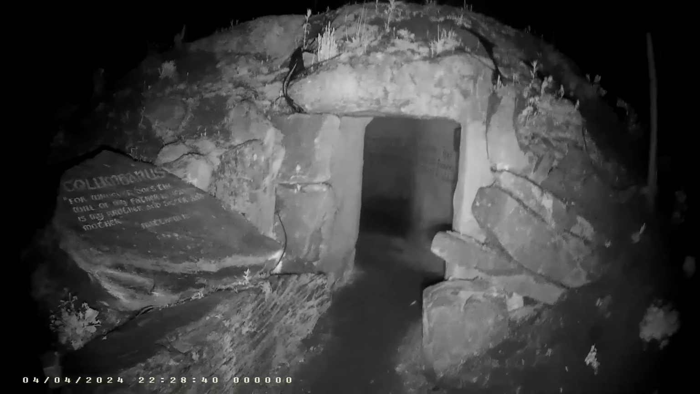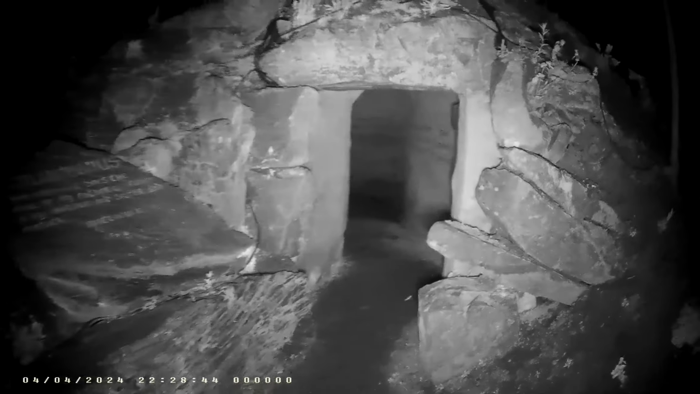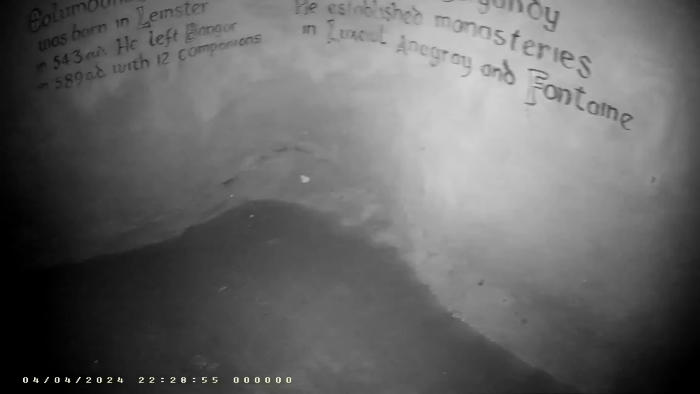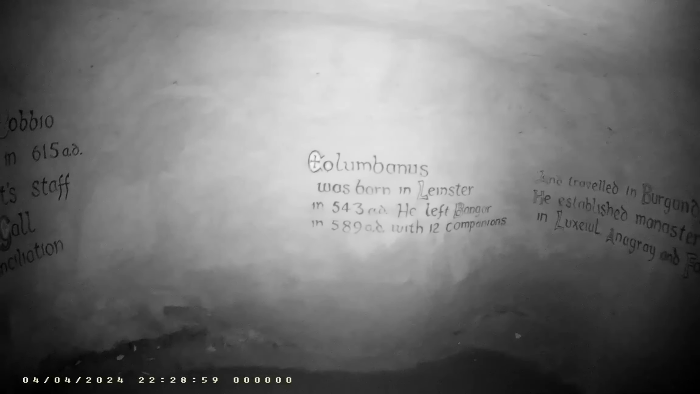Now this is a little cave. And the last time I was in here, it was full of water. There's still water in it, but not as much. Could I come out at night vision? Not really.